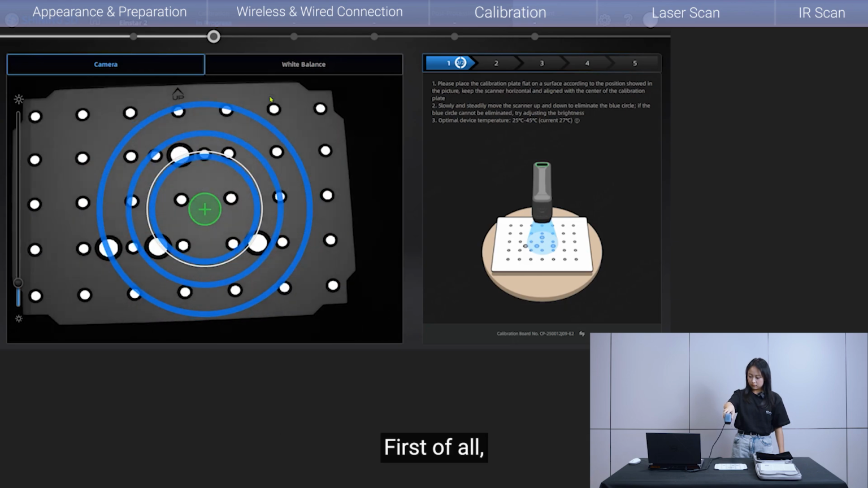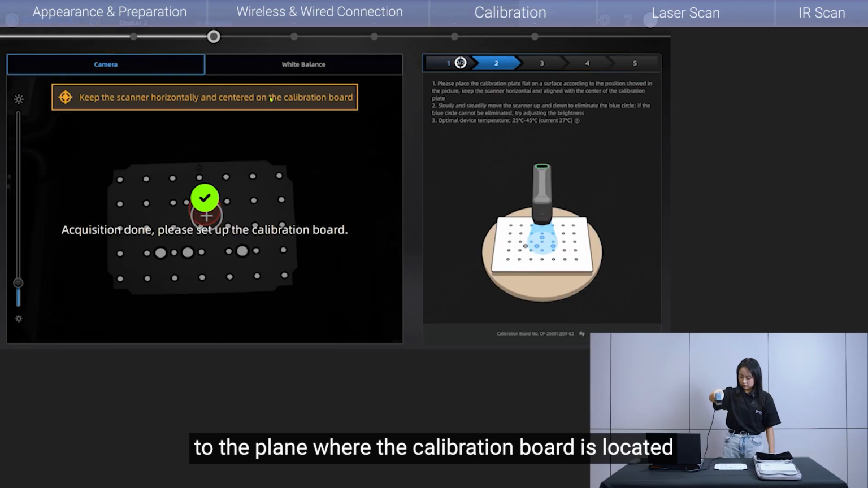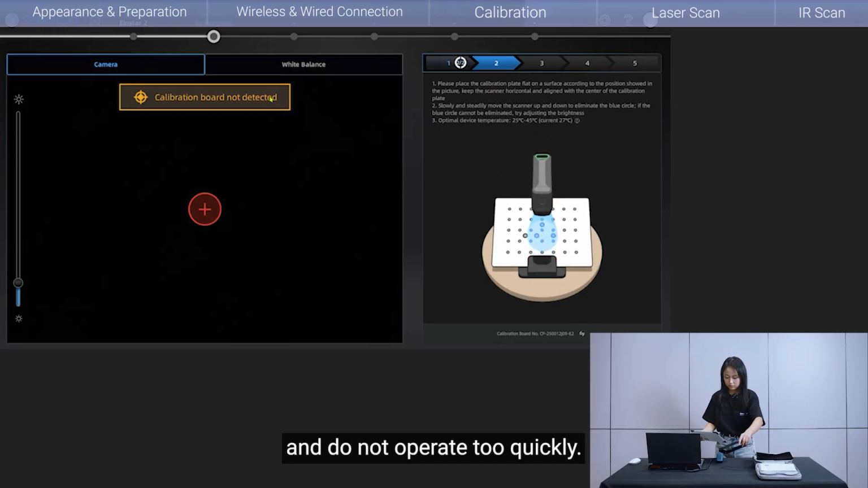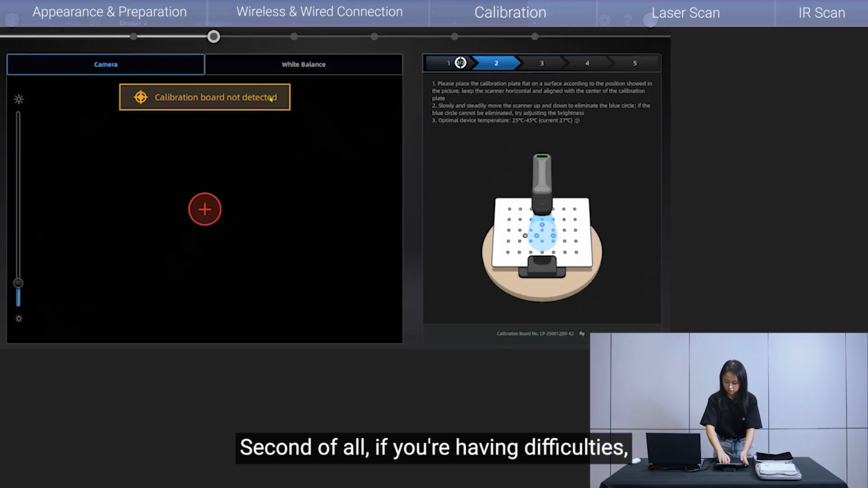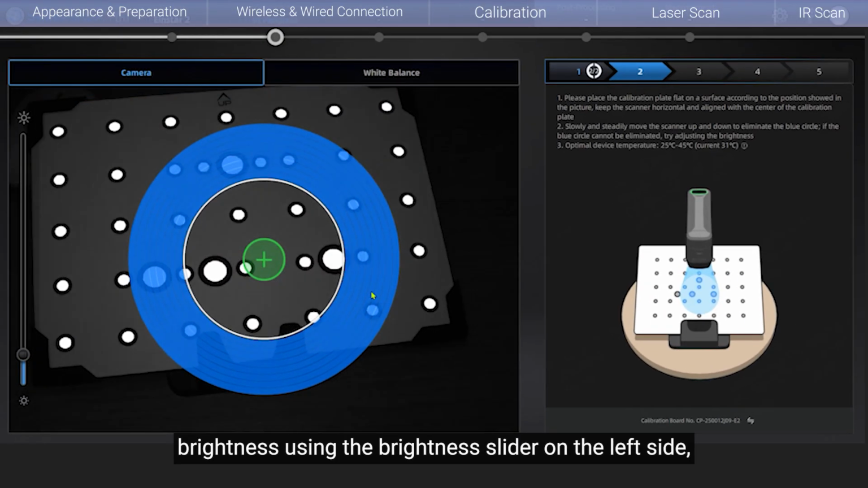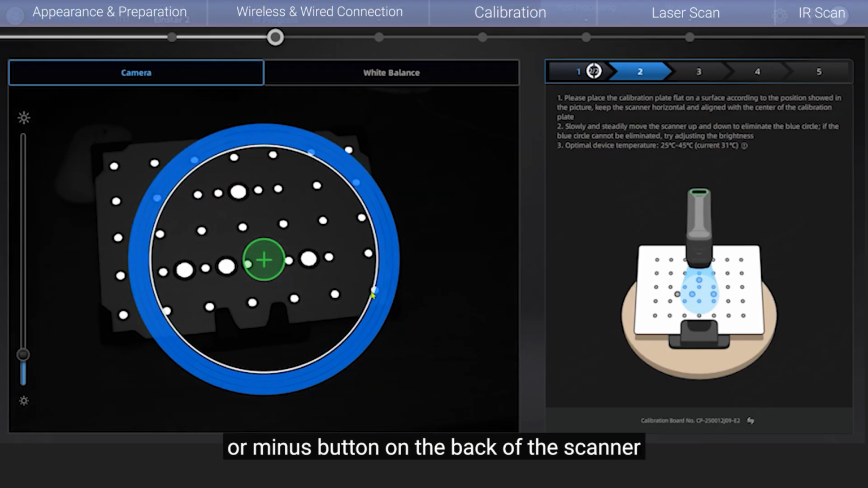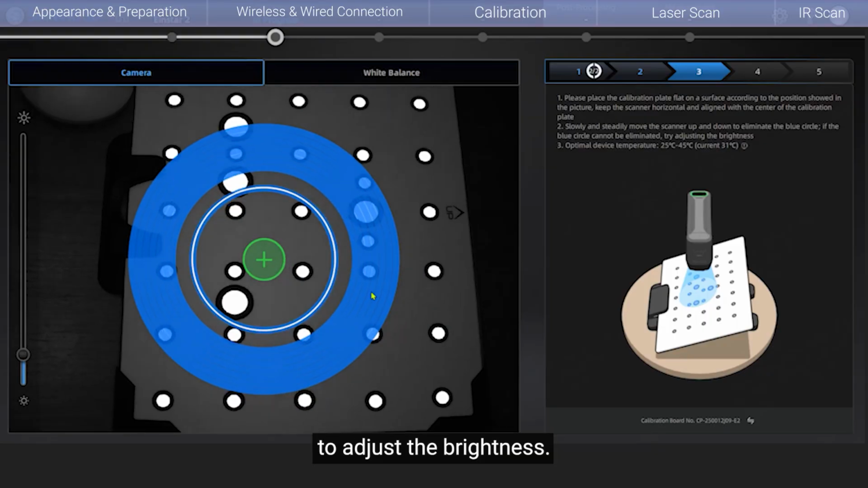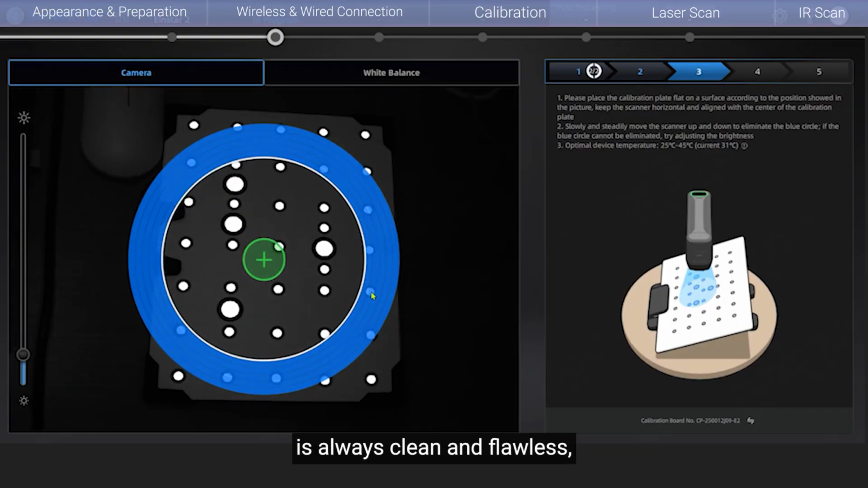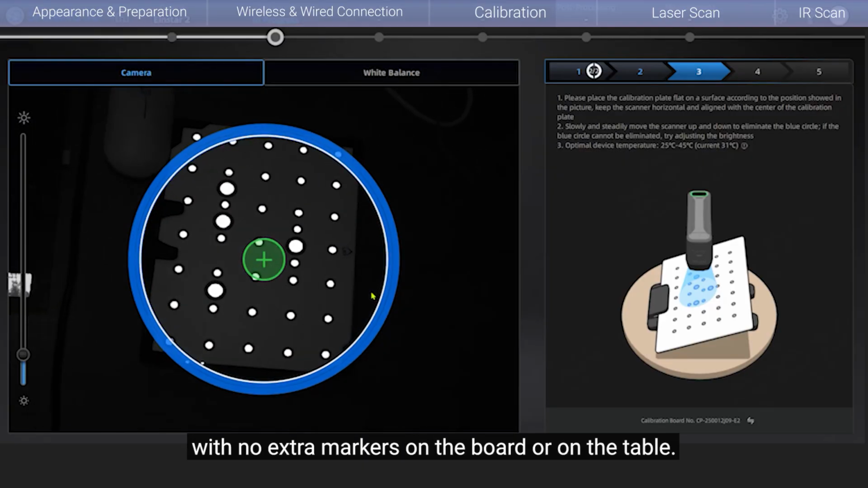First of all, the scanner should remain parallel to the plane where the calibration board is located, and ensure stability during movement, and do not operate too quickly. Second of all, if you're having difficulties, try adjusting the camera brightness using the brightness slider on the left side, or simply press the plus or minus button on the back of the scanner to adjust the brightness.